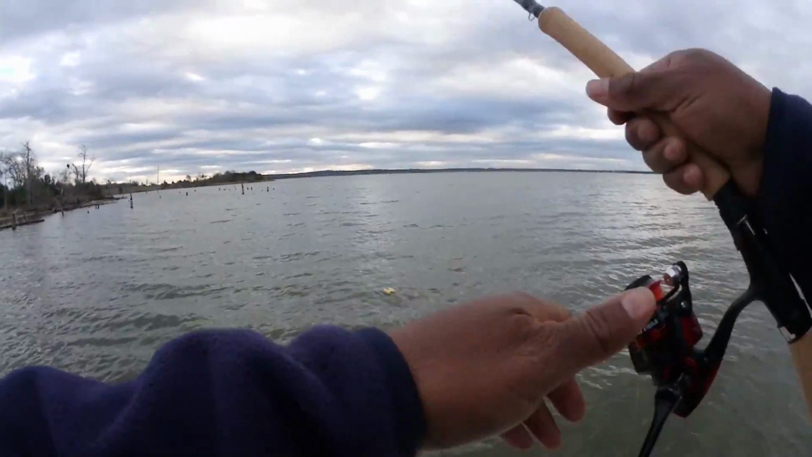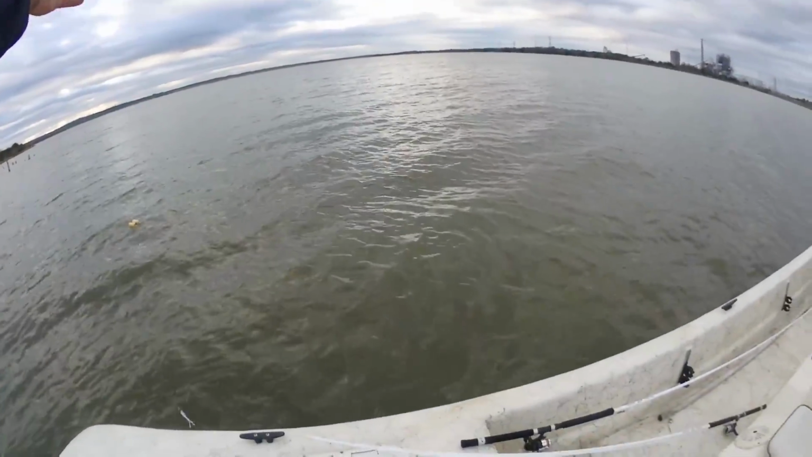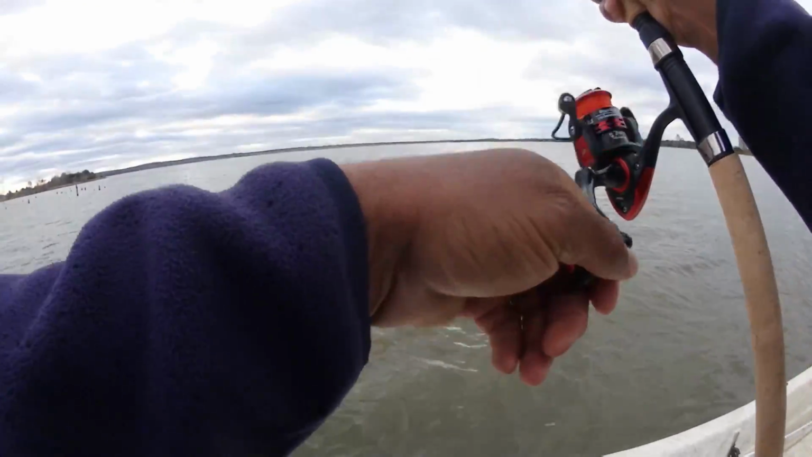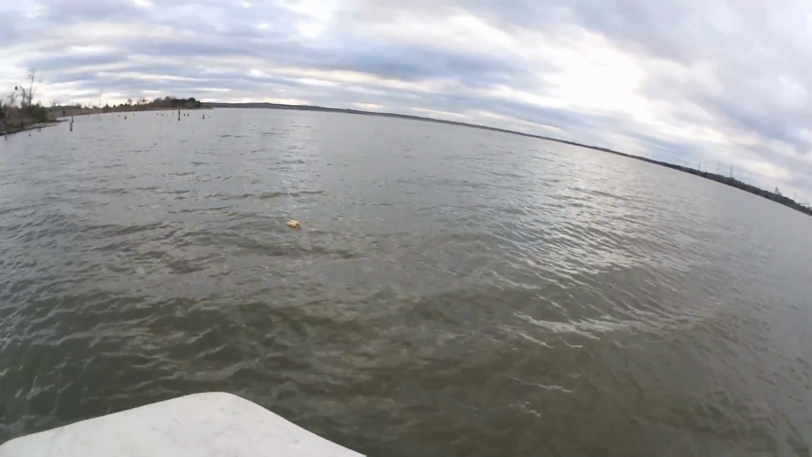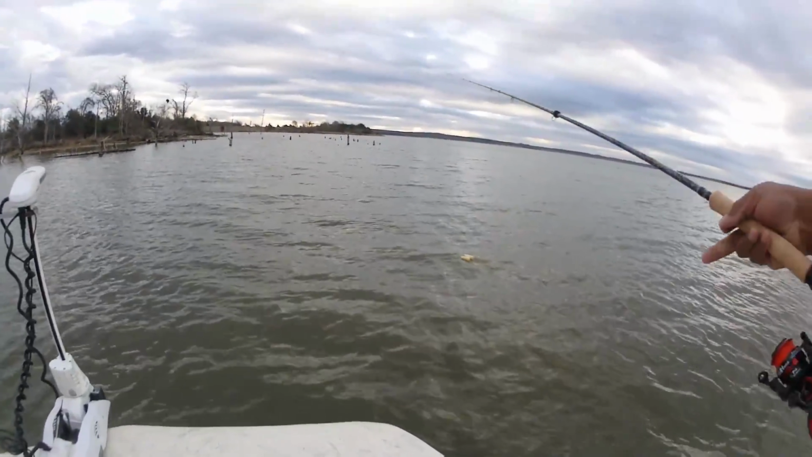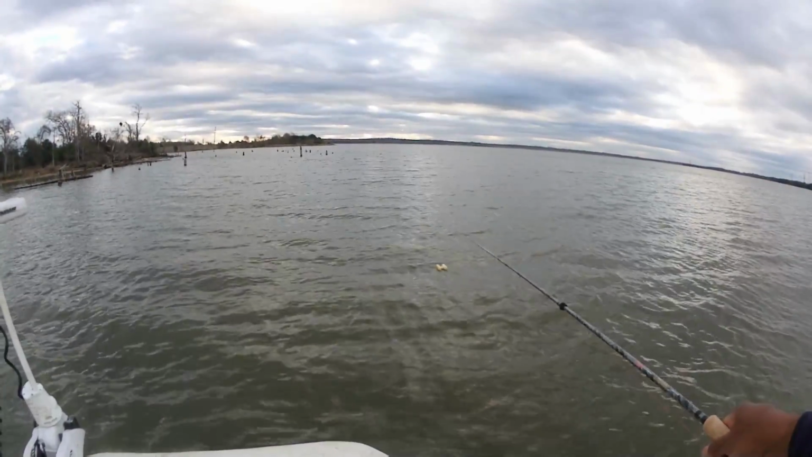And I can come back to, that went down to, what was that, probably 15 feet. But as you can see how high my rod was, I was probably 12 foot up. Had 12 foot of line down there before he hit it.